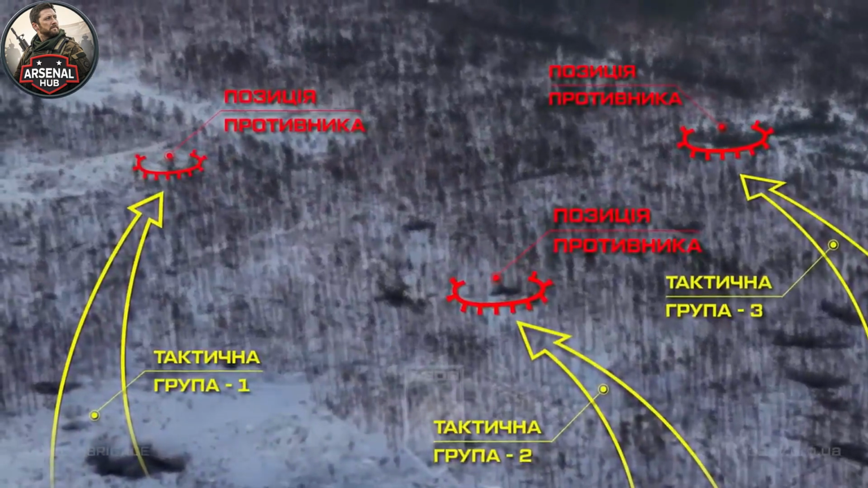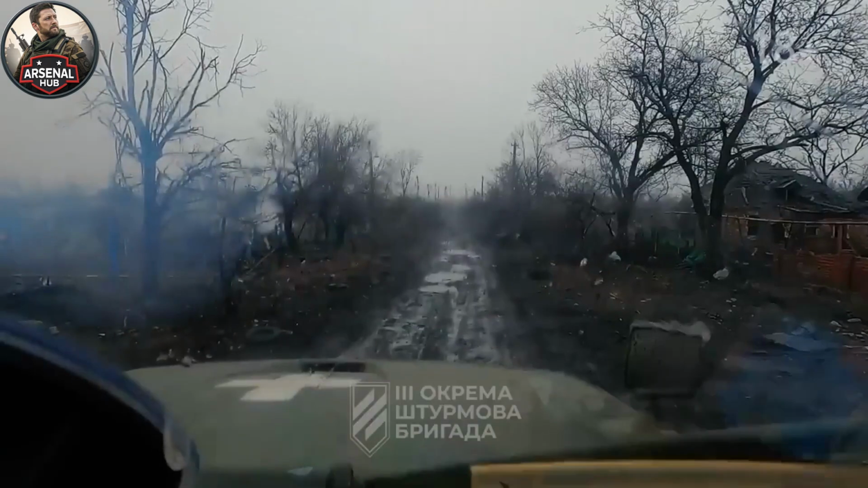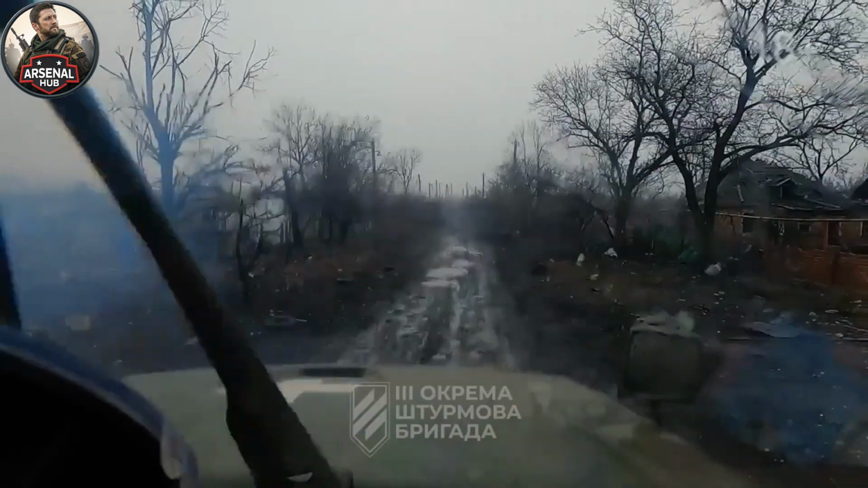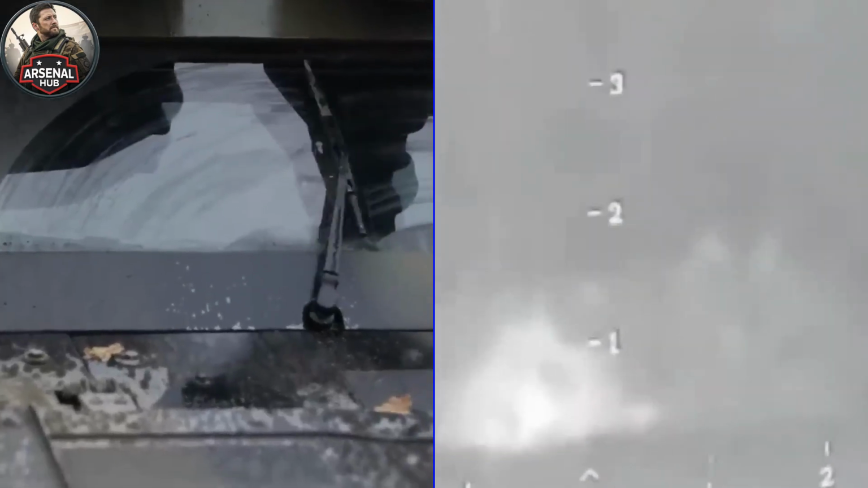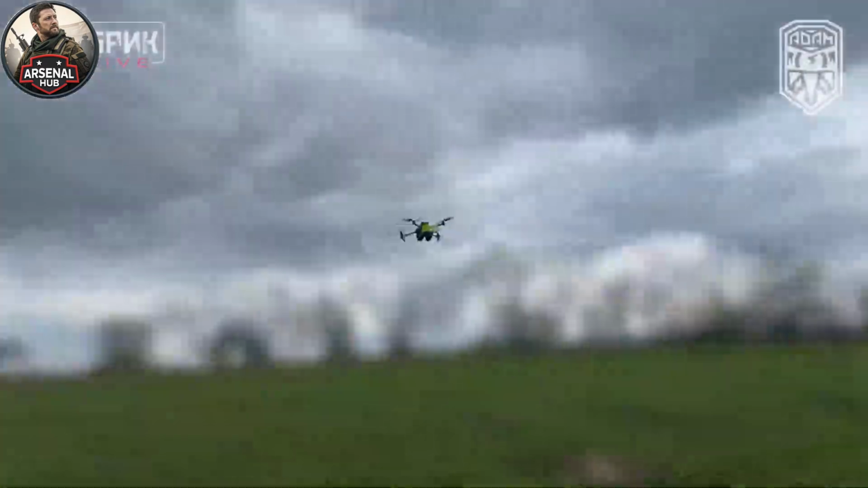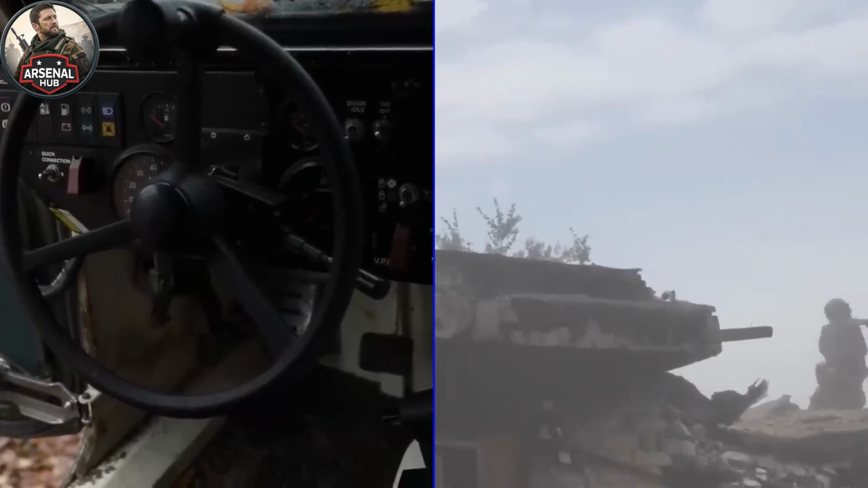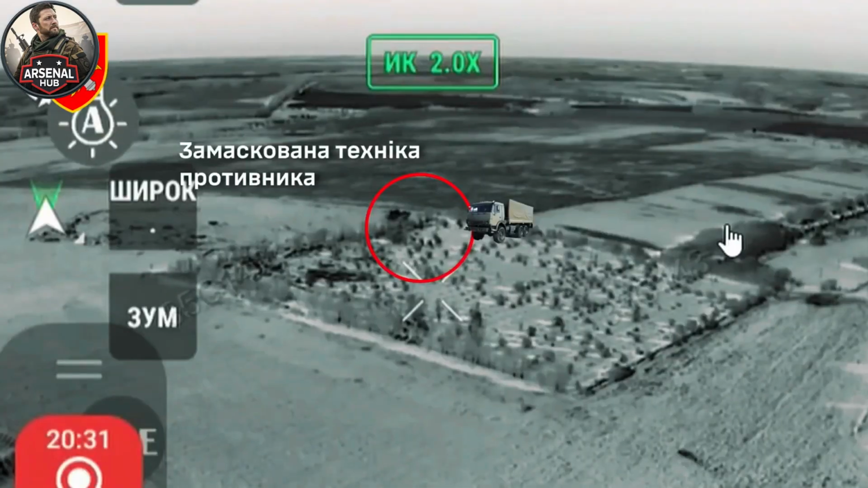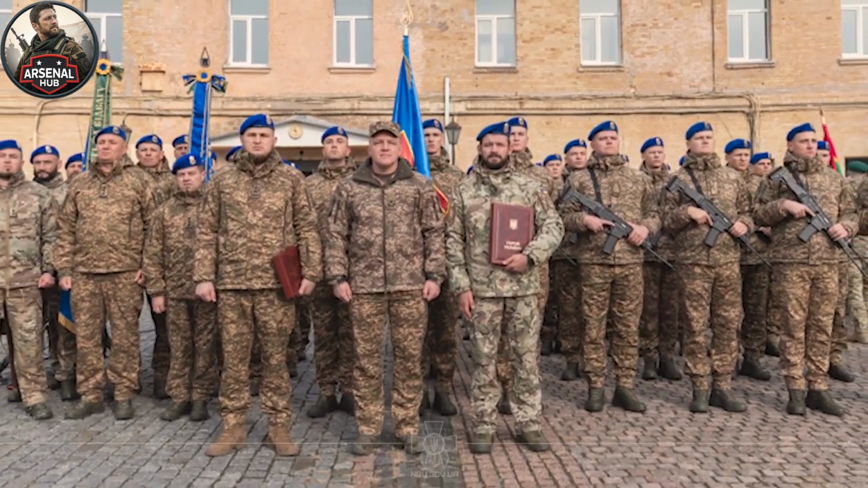Ukrainian drone operators with thermal imaging had been tracking the column from the moment it departed its assembly point. Every vehicle, every interval, every turn in the road. The thermal signatures of truck engines and armored vehicle exhaust were as visible on the drone operator's screen as vehicle headlights would have been in peacetime. The darkness that Russian commanders had calculated as concealment was, through the lens of Ukrainian thermal observation, simply a backdrop.